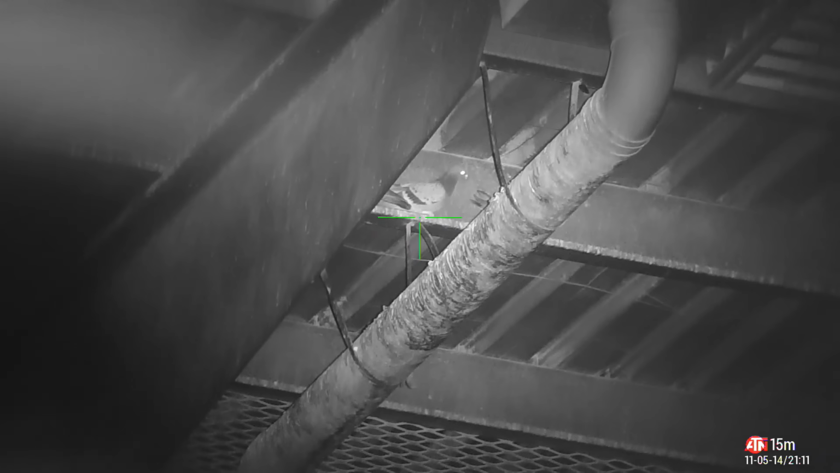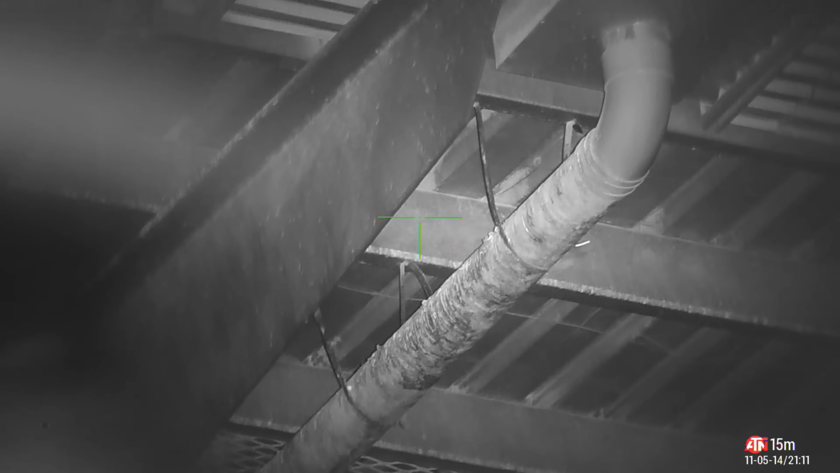The glare you see in the next few videos is from the big floodlights that are mounted on the outside of the building. They really play havoc with the night vision equipment.